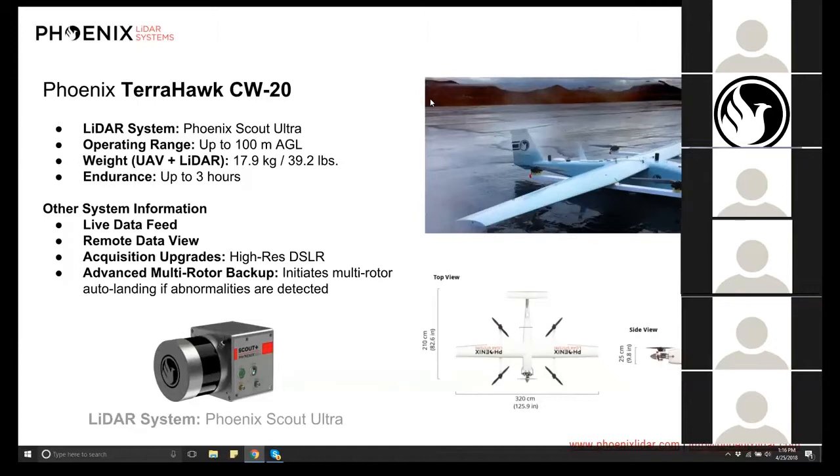So we have a higher probability of penetrating that canopy. And you'll see that data coming up with Conrad. This whole system is a perfect fit not only for power lines, but also for vegetation penetration, for general surveyors of larger areas that want to have this capability. And not to mention that the Scout Ultra can be removed from the CW20 and installed onto a multi-rotor. So it's a dual-use payload, even on a ground vehicle as well.